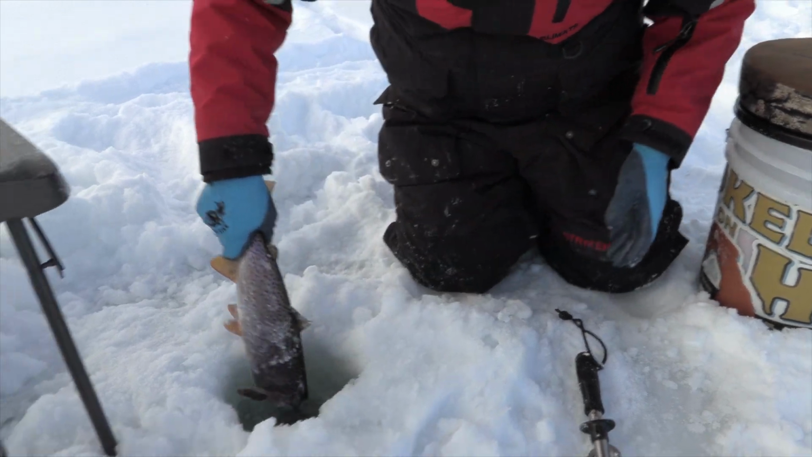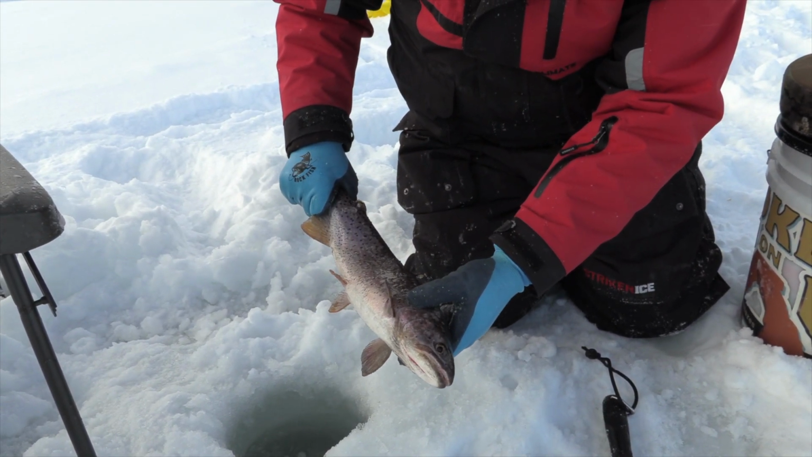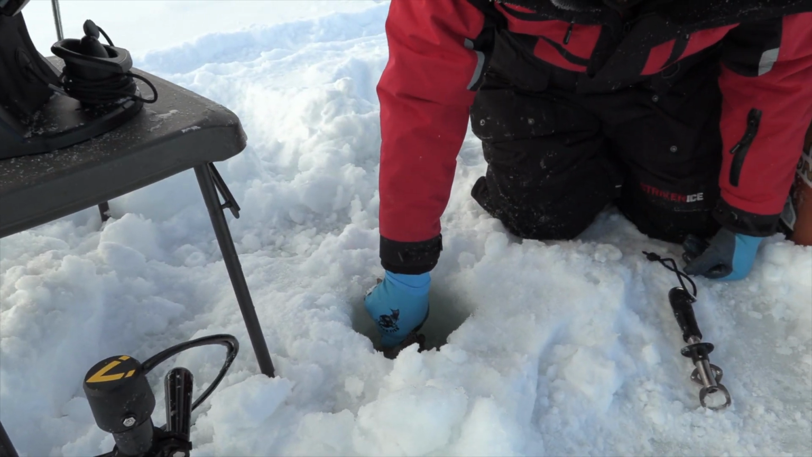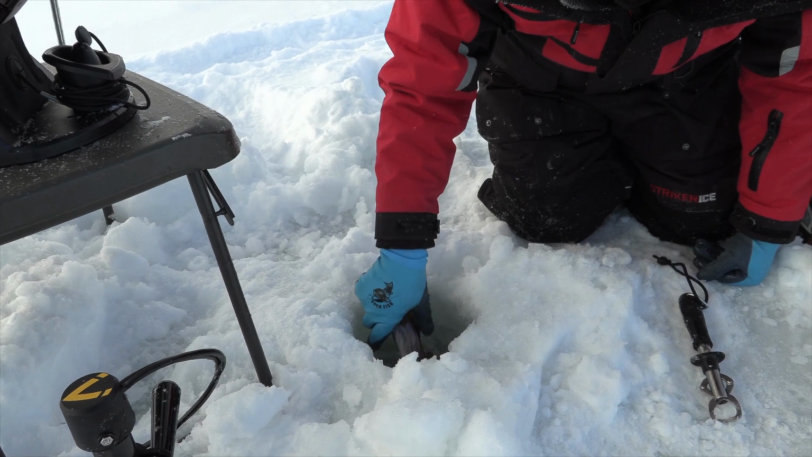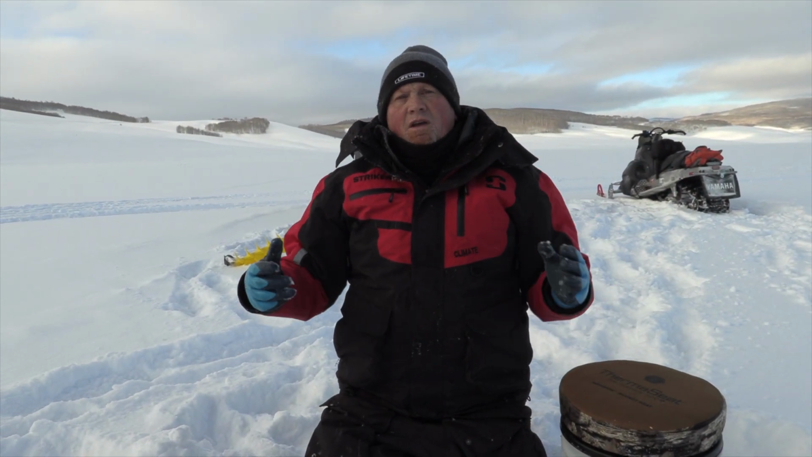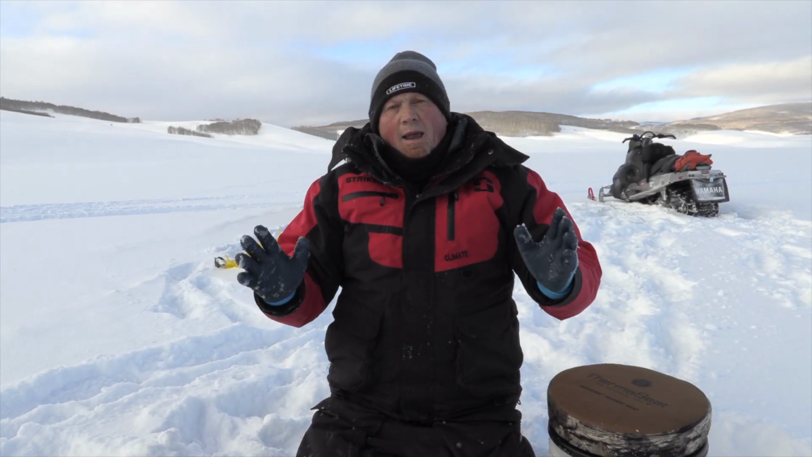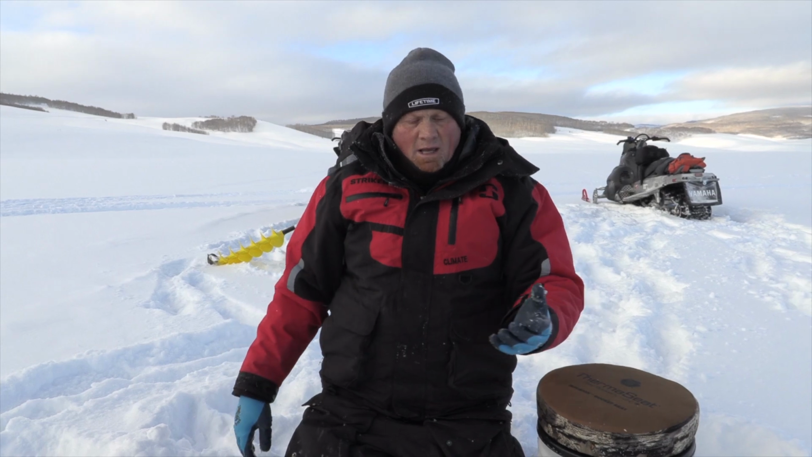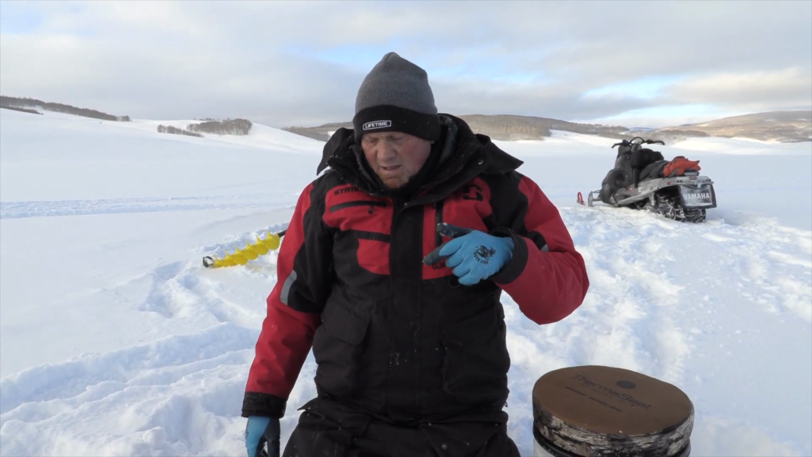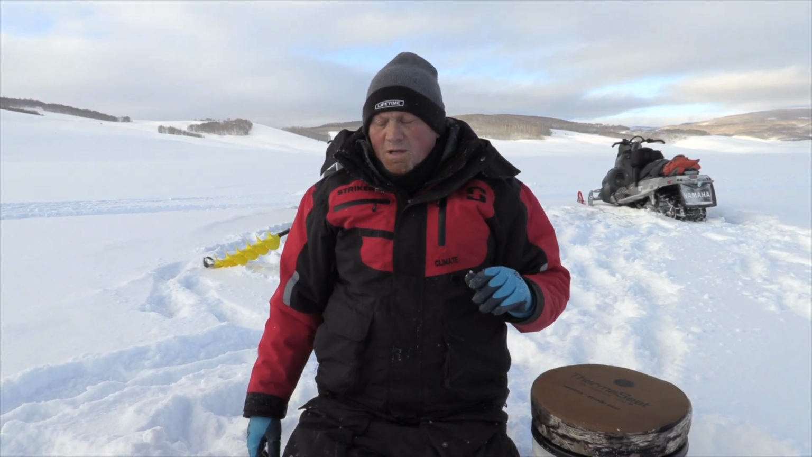Beautiful fish, dip in. I don't want them to freeze up, it's very cold. Gorgeous, gorgeous fish, so healthy. When the temperatures are like this, you want to make sure that you don't keep the fish out very long, because it's so cold that their mucus, the slime can freeze, their fins can freeze. We want to show you the fish, but you got to be quick with them because they will freeze up so fast and do damage, and there's a little higher mortality rate.